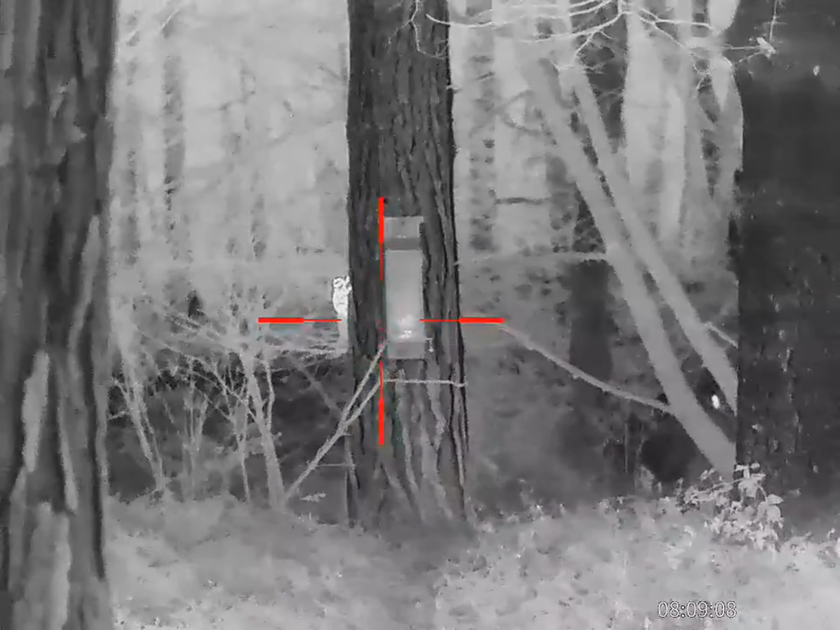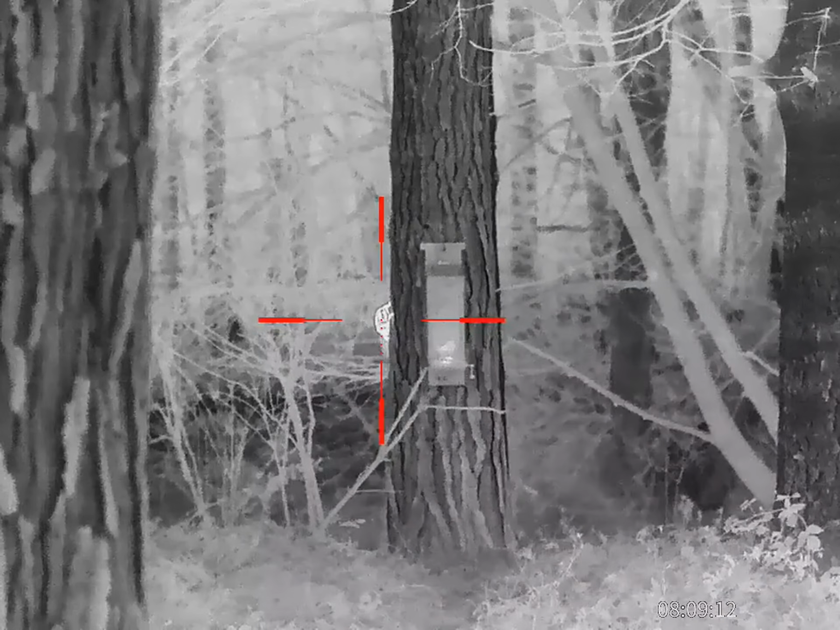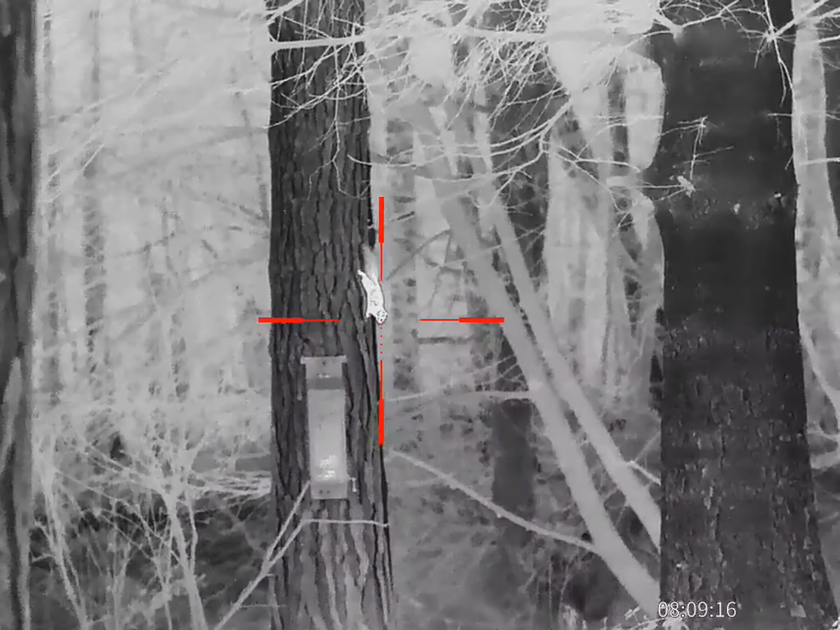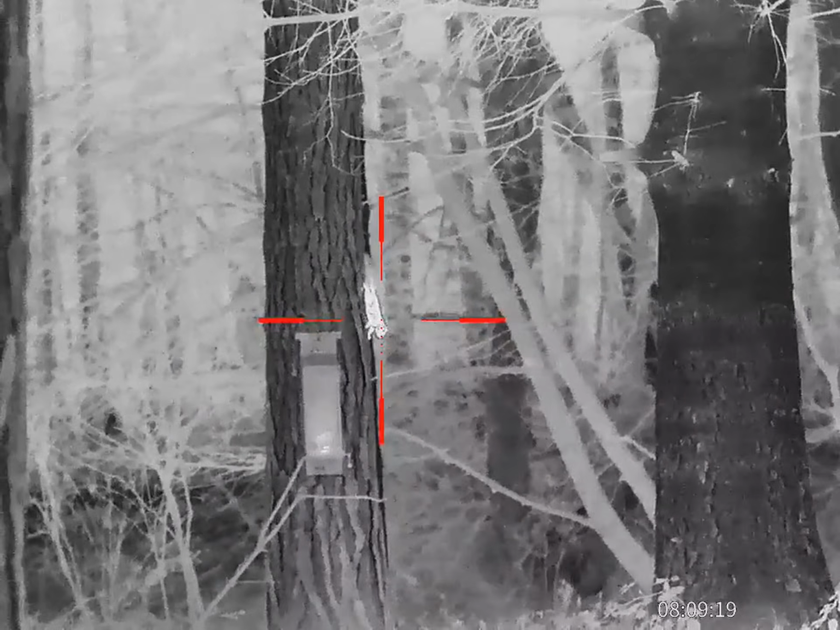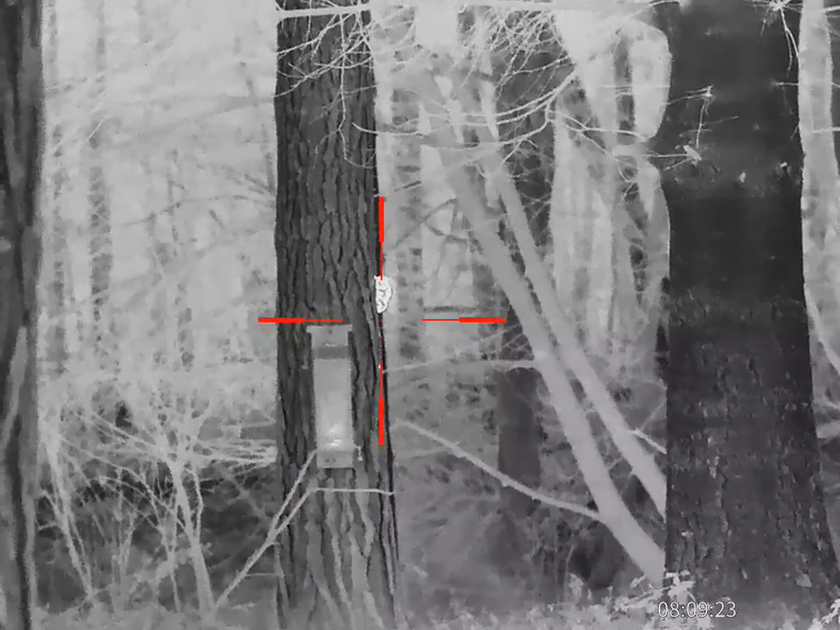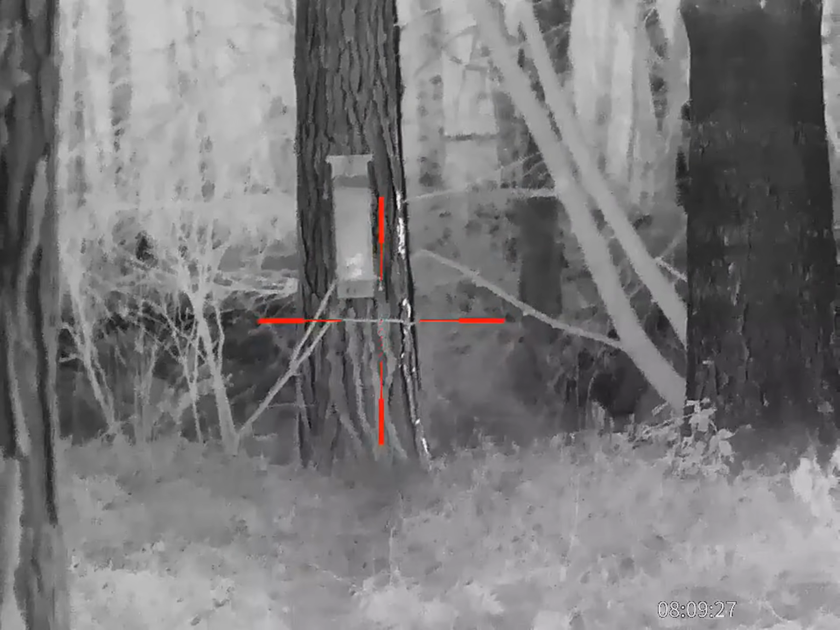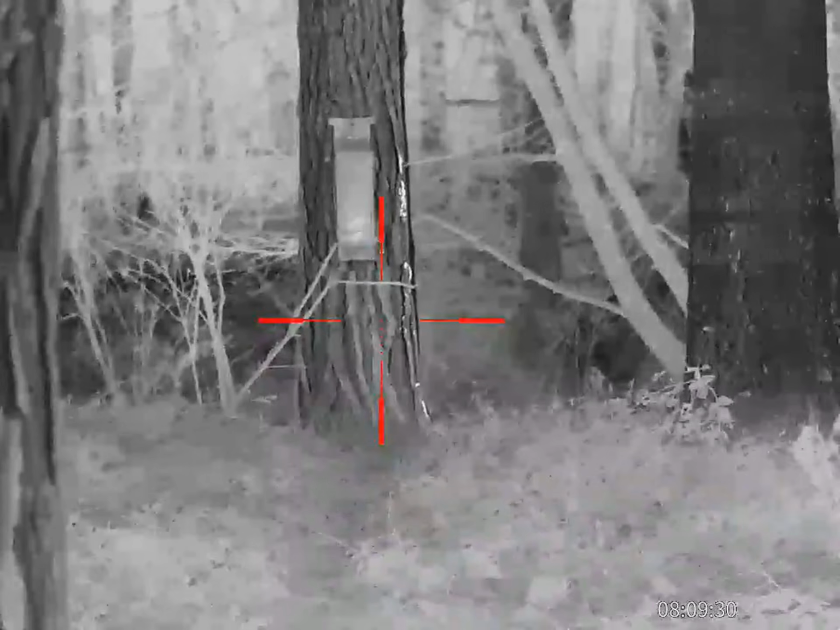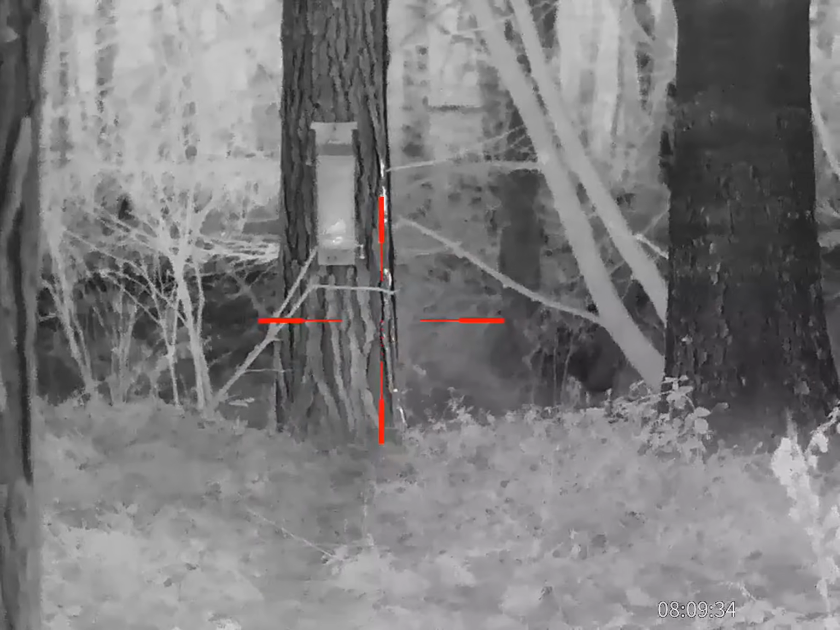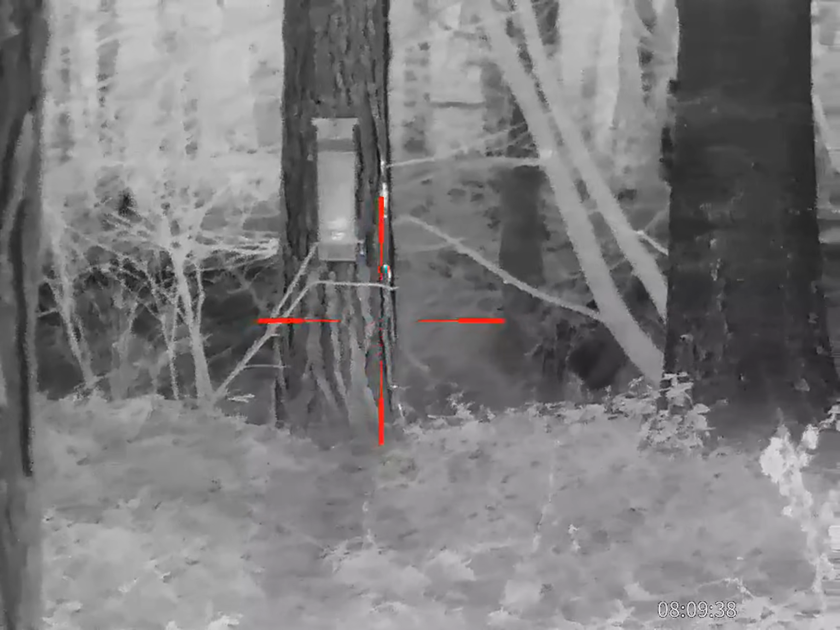Now the other one, I would have expected it to disappear pretty quick, but instead it comes to the other side of the tree. I'm just lining up for a shot here and it moves. Still for long enough and bang. And you can see there it's bleeding out. It's absolutely amazing the images that this 630 can pick up. Nice clean headshot.